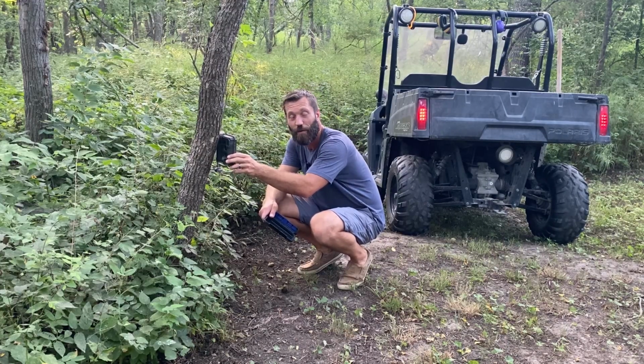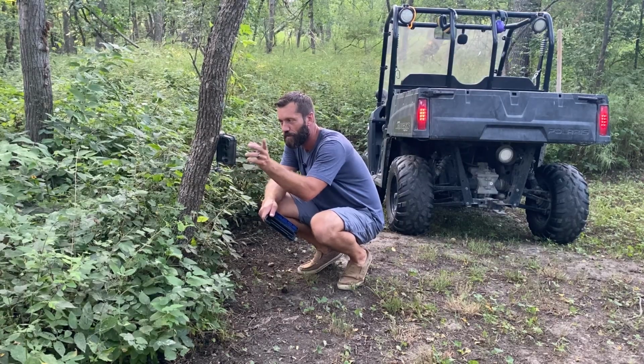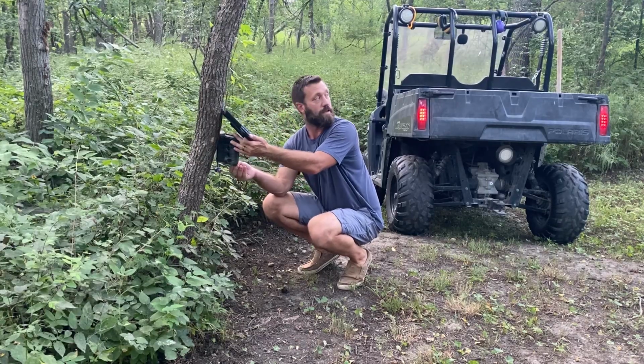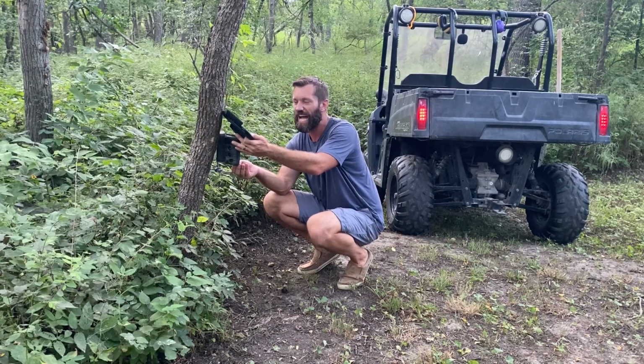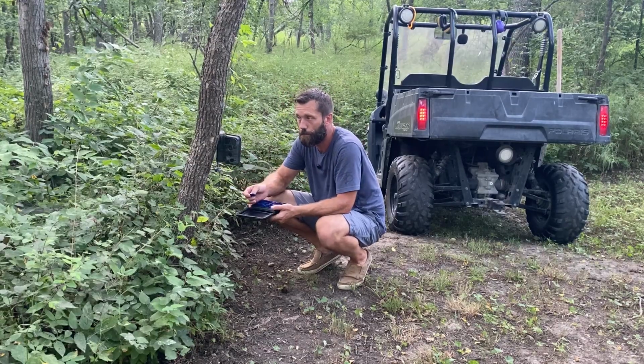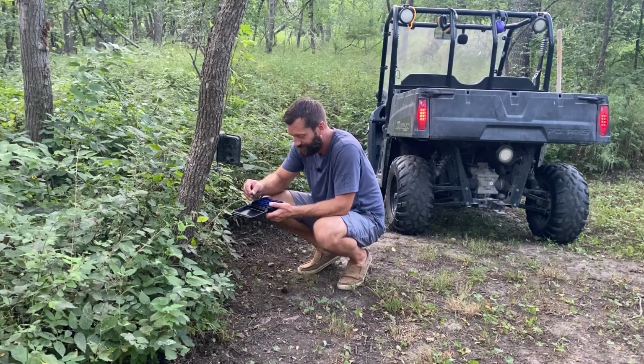Only 37 though. It's amazing. Ooh, a lot of coyotes. My food plot camera had well over 100, so there's a velvet buck. Everything else is about high 20s, low 30s. But it has been, it's actually only been 5 days.